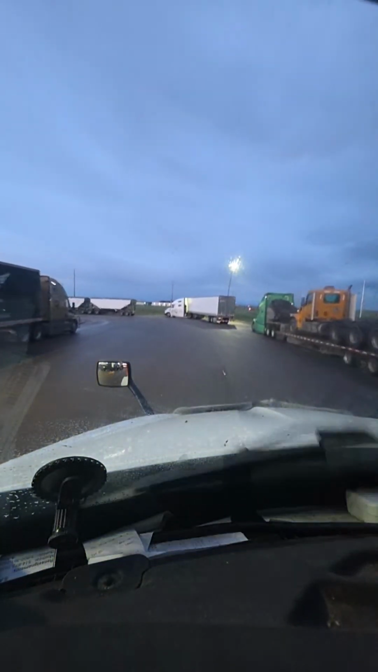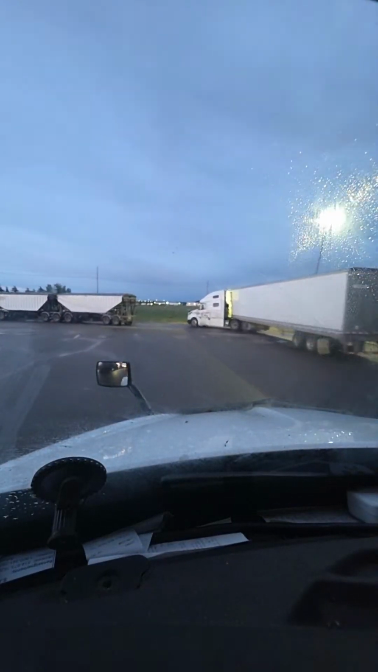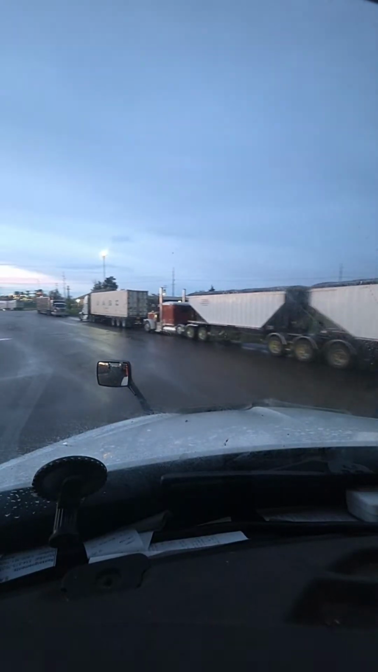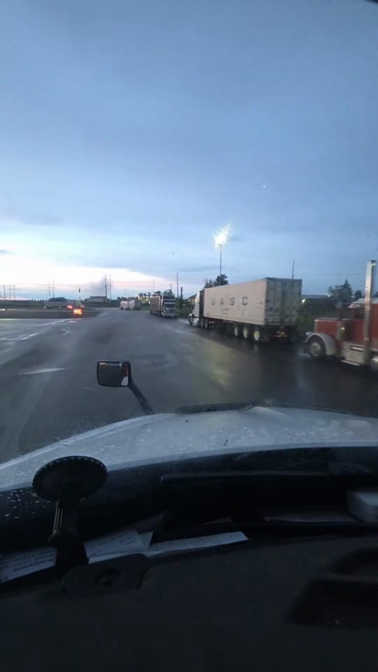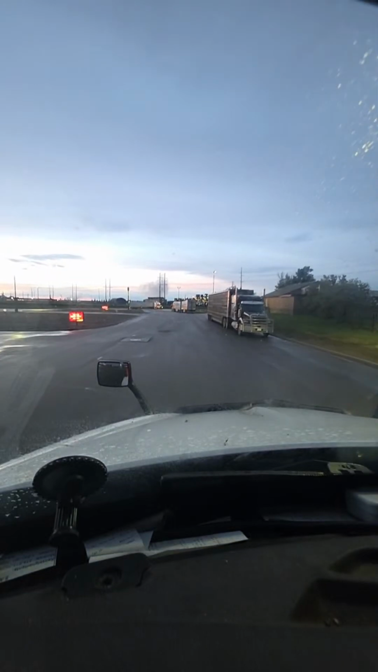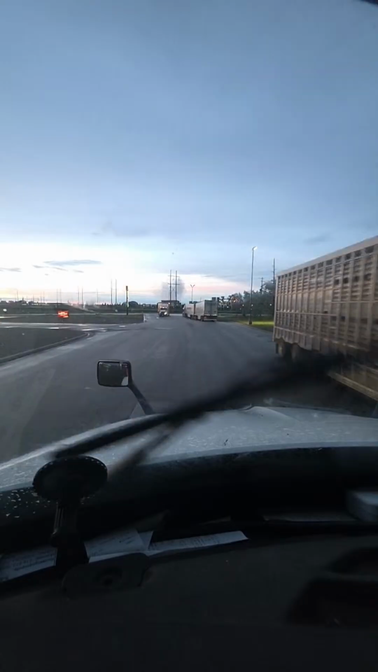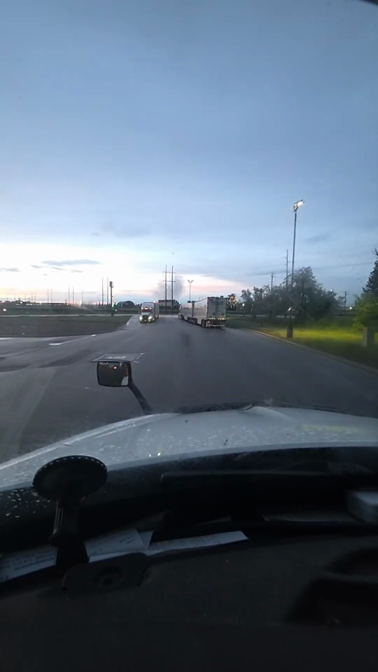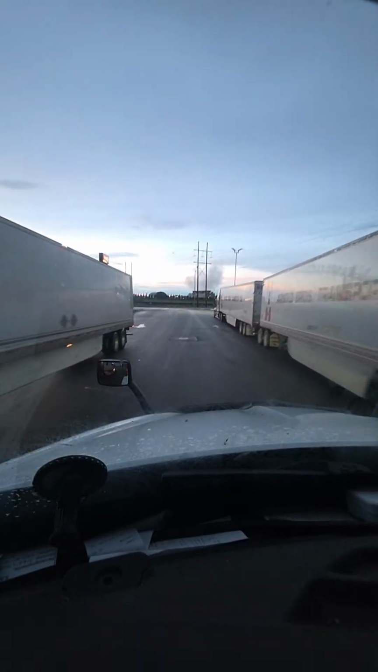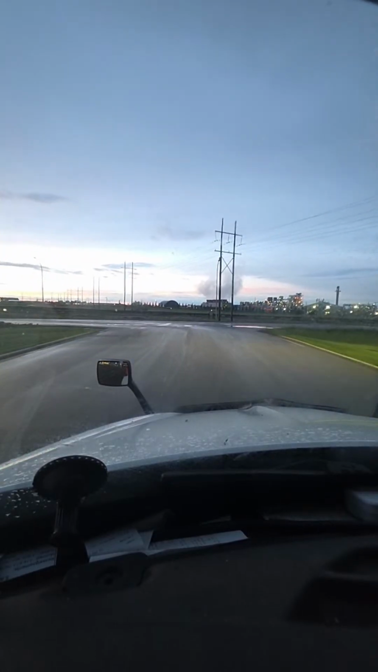Lumber loads. These guys are still taking the lumber loads. Lumber loads, they pay like shit. So I can say actually I still did good this month. I was just over a week off.